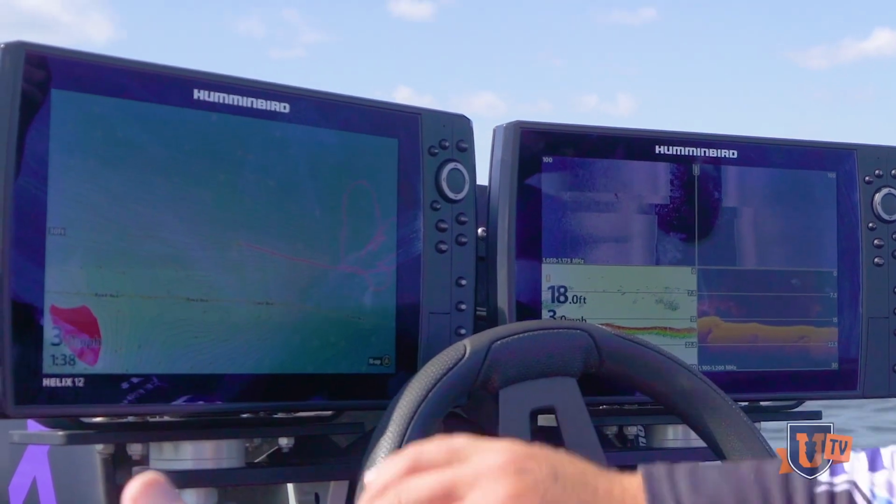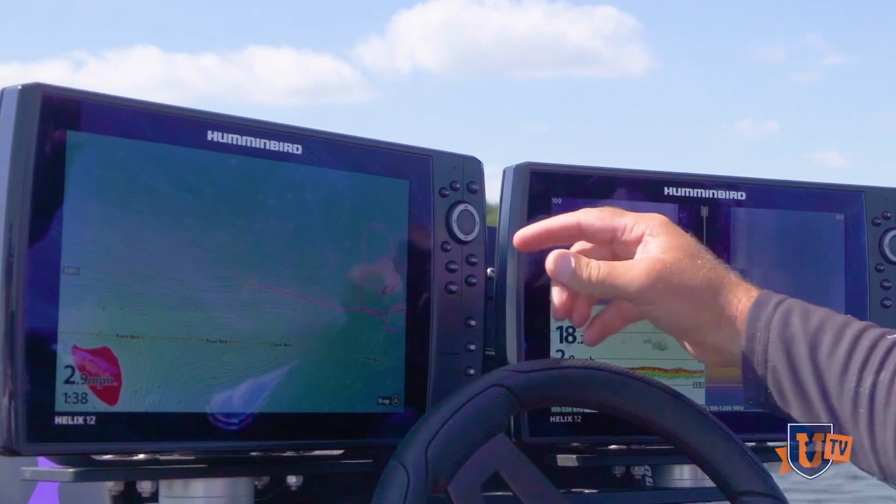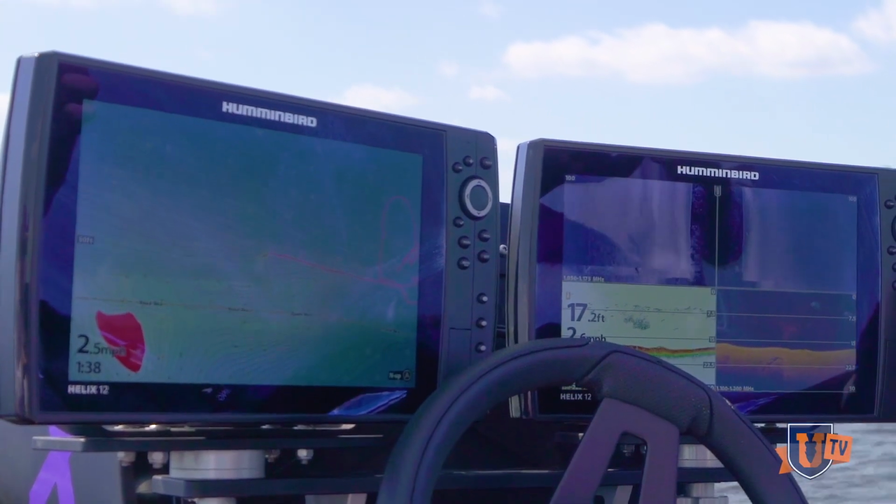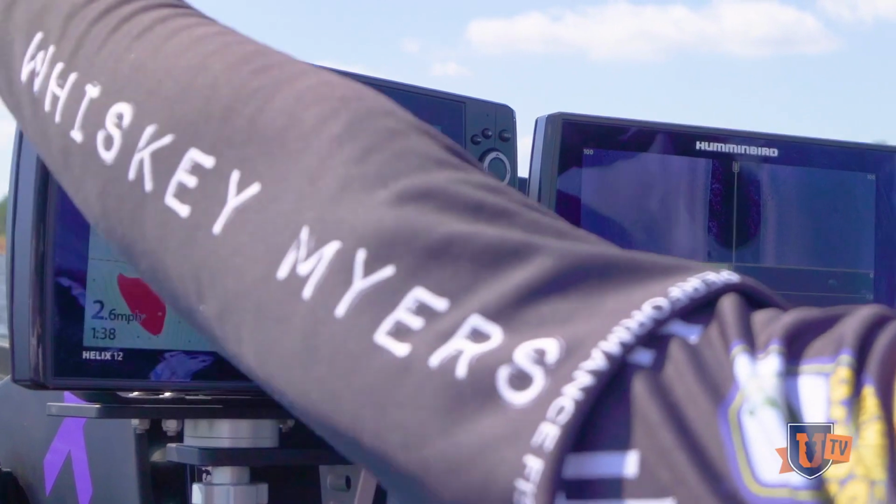So I'm still just cruising down the edge of this road, but I'm way off the edge of it right now, but that's where I wanna look. And I'm looking over on the left with my side imaging. I'm sitting out there a little bit too far. And I'm just gonna cruise down it. You can see it right here. It gets real high right there on that timber edge.